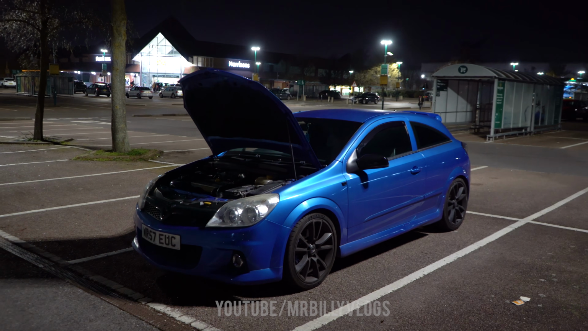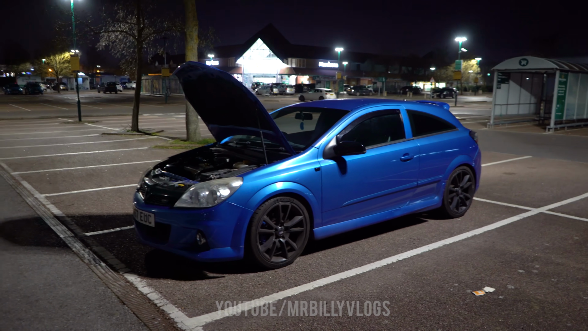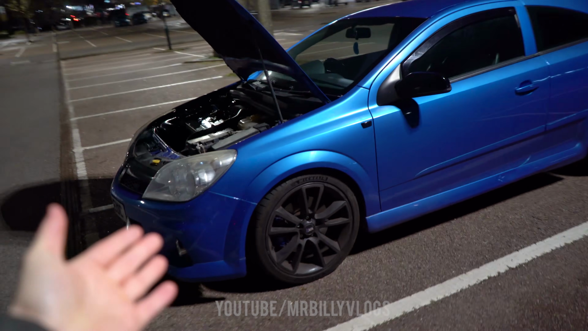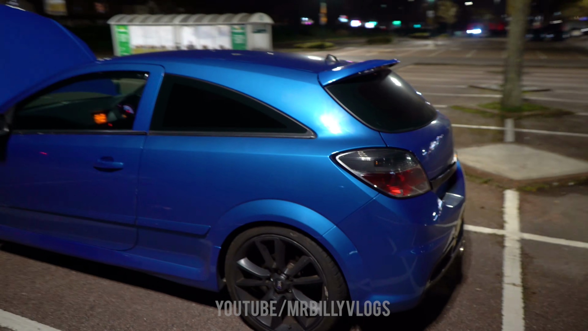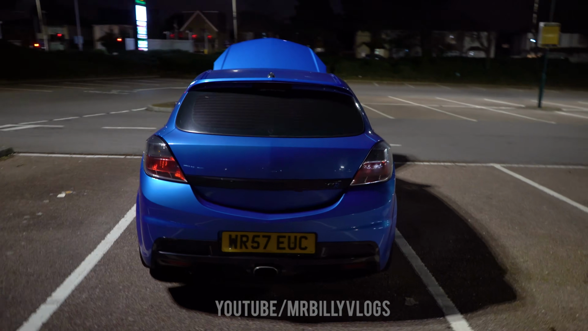But yeah, there is the VXR with the bonnet up. We've got it parked up over in the car park. But yeah, we're about to go out for a quick spin because I am very cold. And yeah, that is pretty much it. Let's do a 360 degrees walk around. I haven't driven this car too much. It's been pretty much sat in the driveway waiting for it to get a little bit warmer so we can actually film some videos on the VXR. But there we have it, everyone.